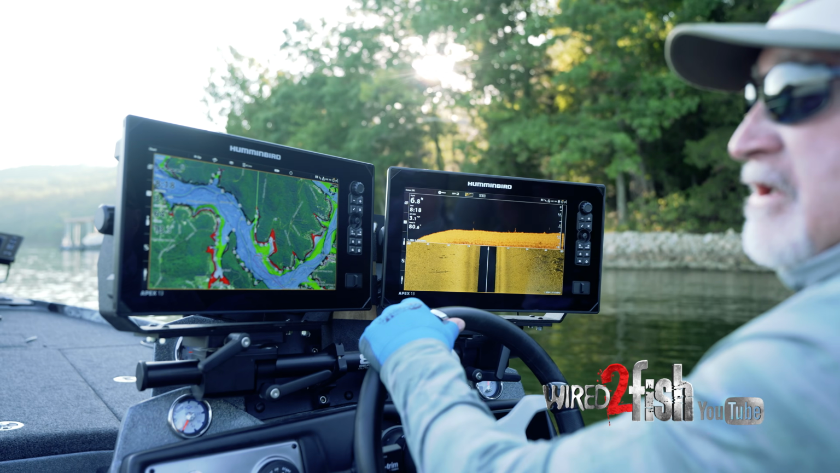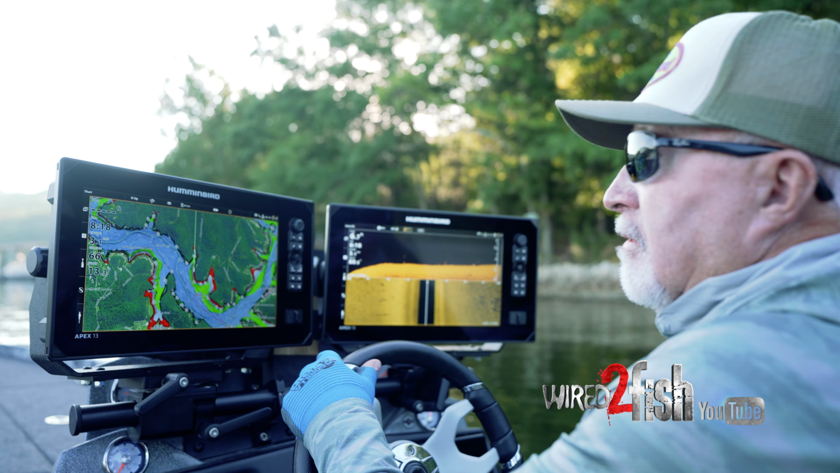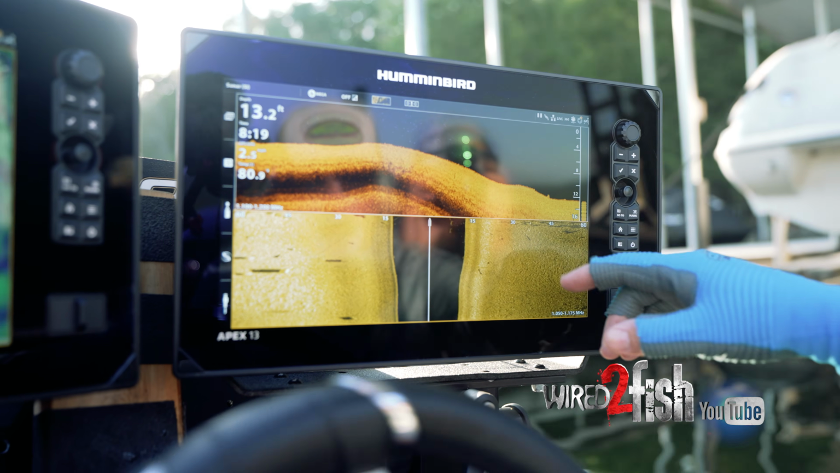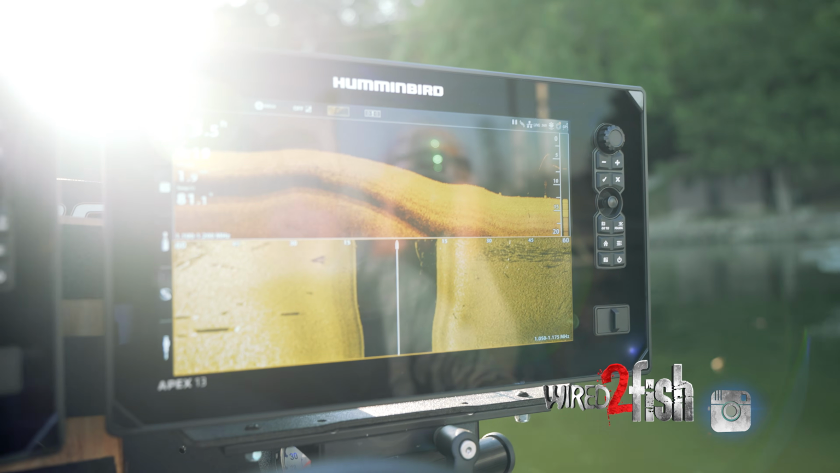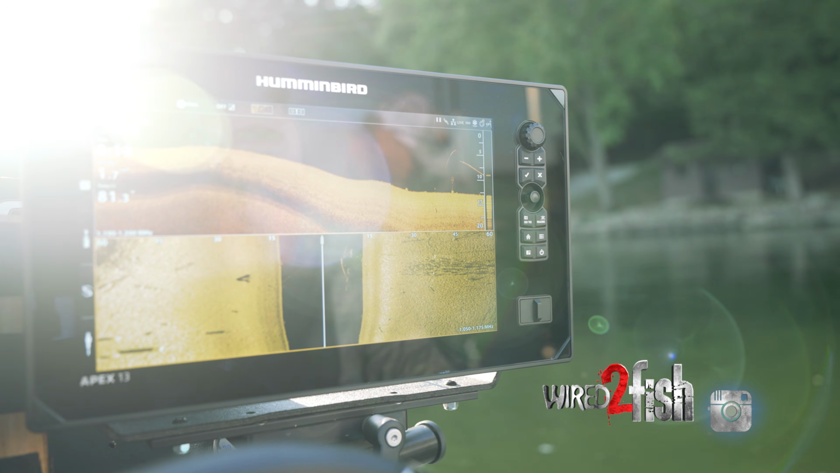So we're going to scan it first, and if we see them with scanning it, then we're going to turn around and fish it. What we're watching for here is on the side scan. Okay, see them shadows right there? That's real good. That means there's quite a bit of crappie underneath this dock, and we're going to go back here and see if we can catch a few of them.